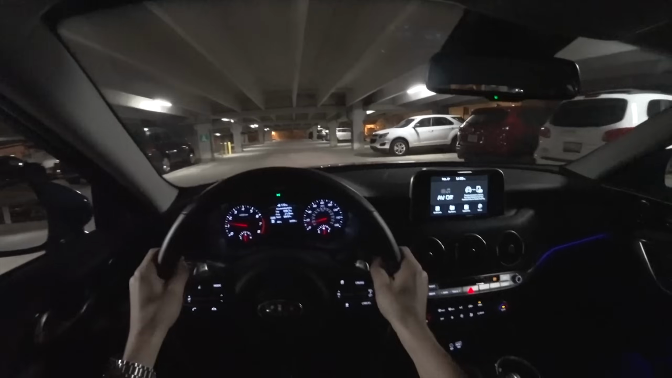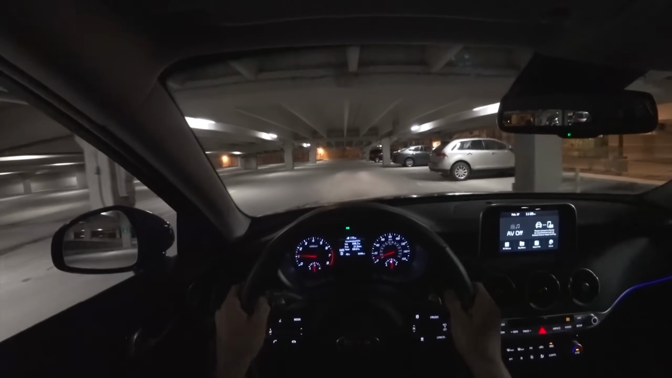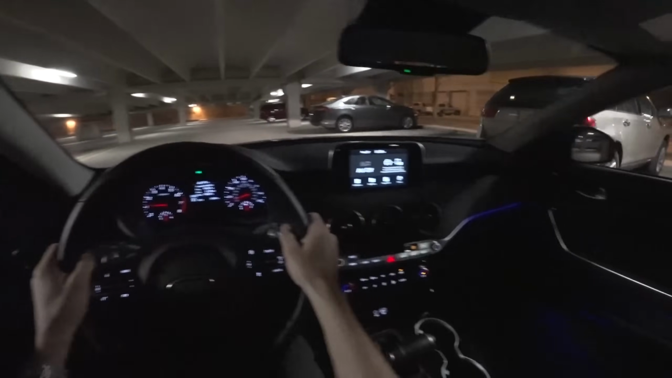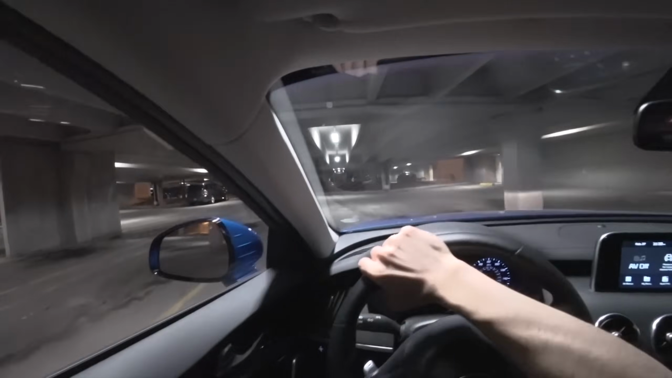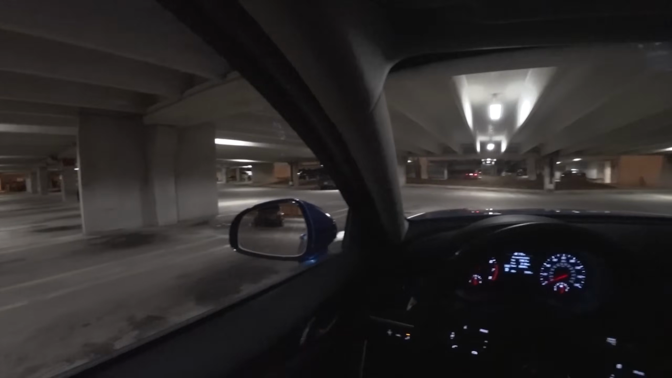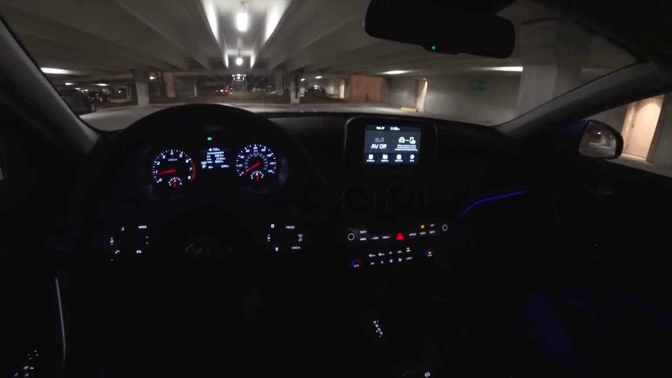So, hats off to Kia for really putting together a nice car. I like it. I like it a lot. I think it's good value in the marketplace. This is a pretty compelling purchase. So there you go. Those are my thoughts.